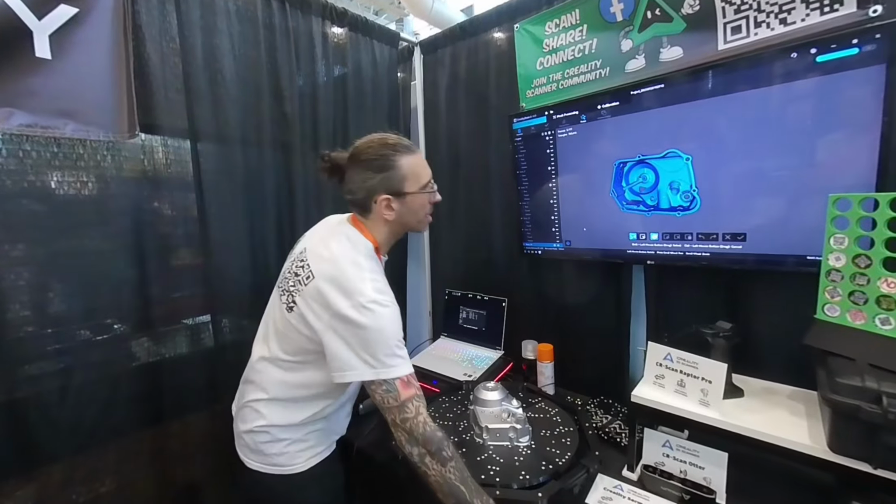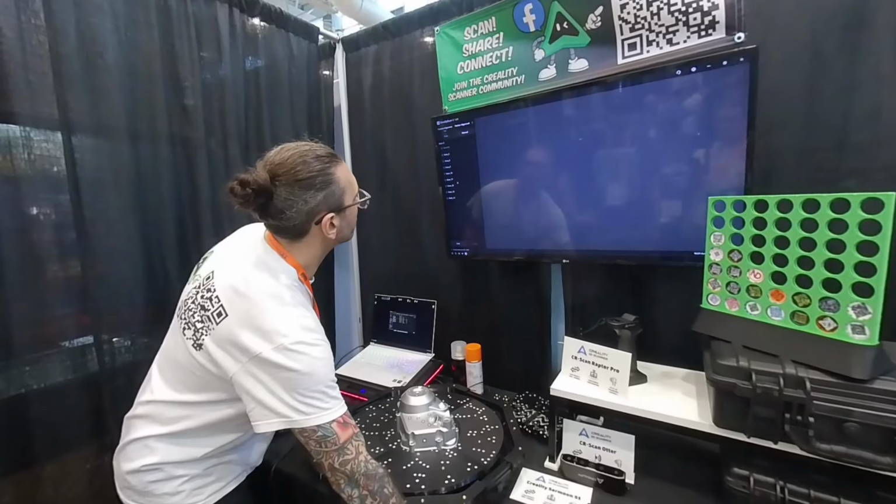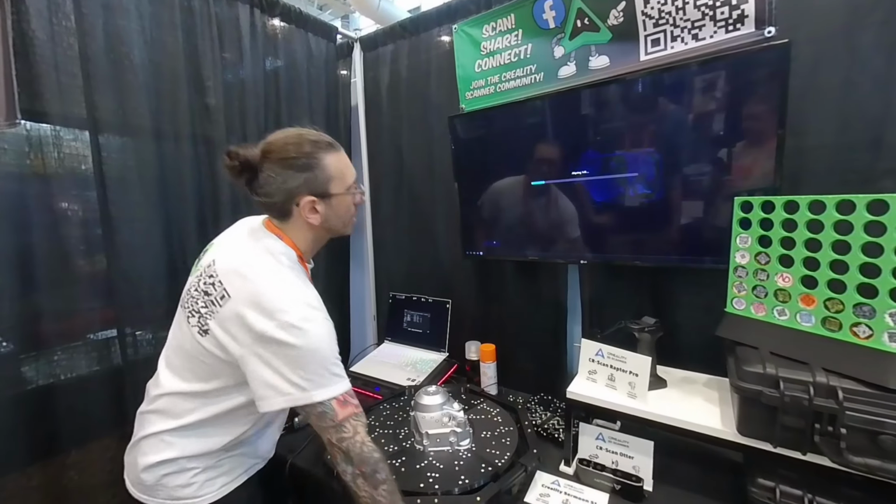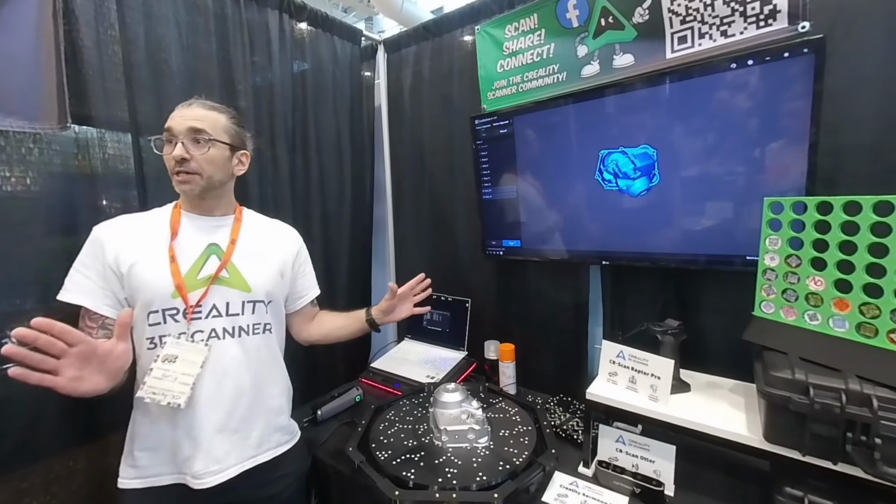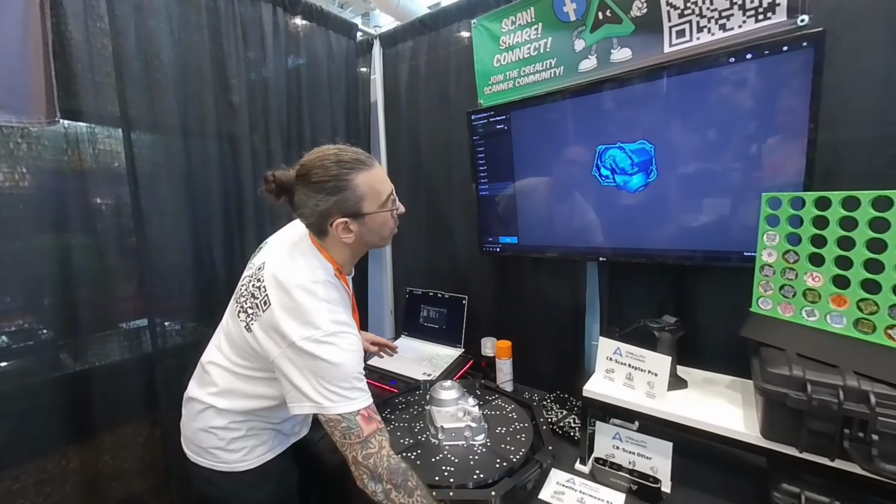So here we are. We got the bottom, and we can go into scan alignment mode. We can select the top, and we select the bottom, and we'll do the automatic alignment. Ooh, didn't work, but we could try to do the manual one now.